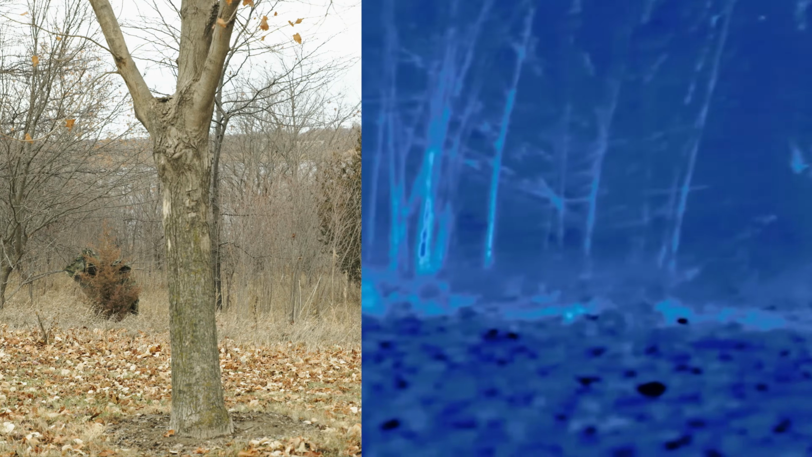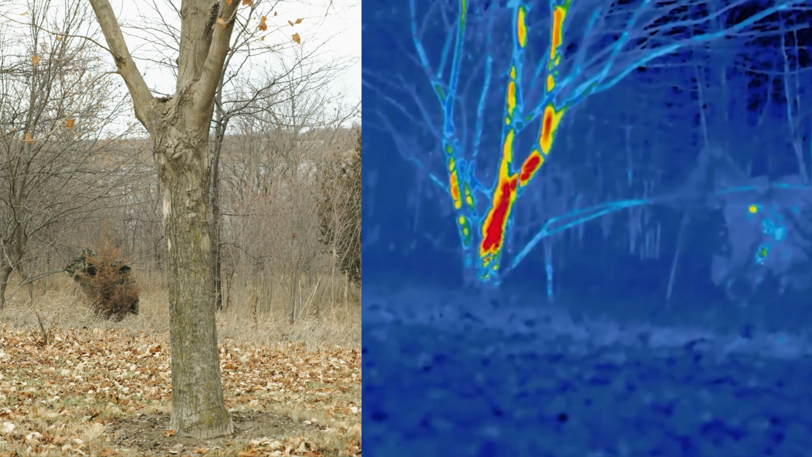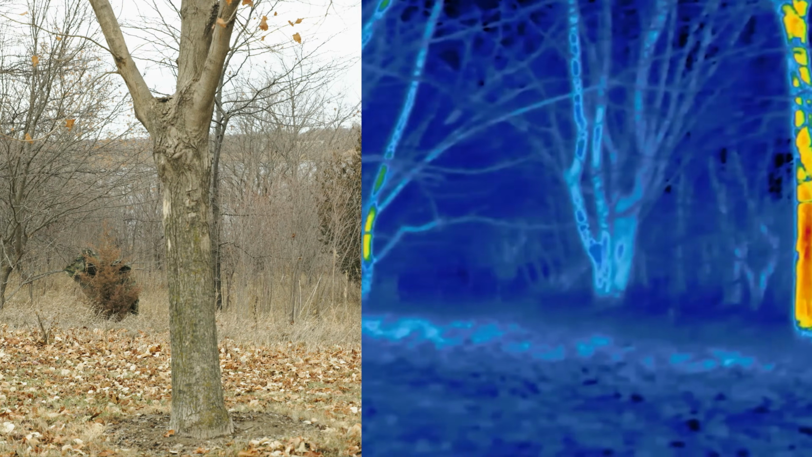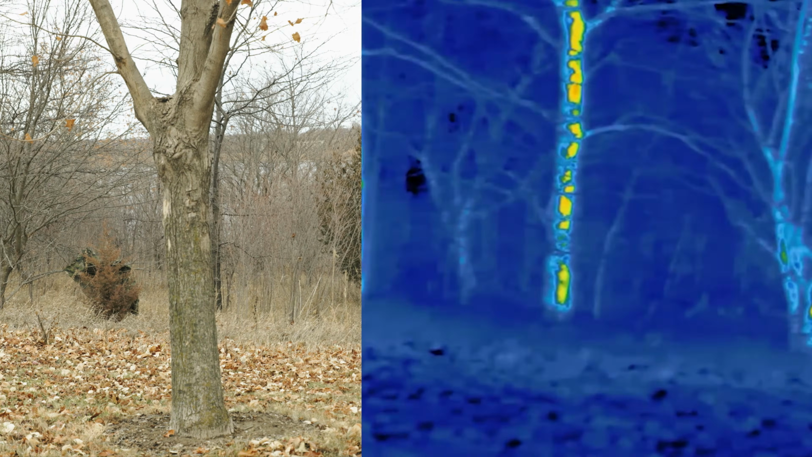Now, we take a look at the thermal as it starts to pan around, and there is again an odd shape form that just looks out of place that gives away my entire position as she knows that I'm there.